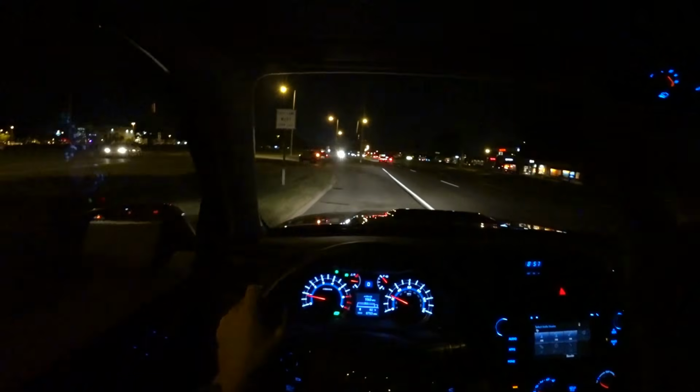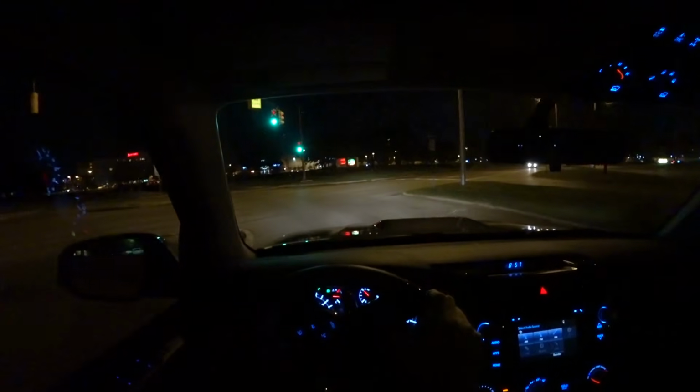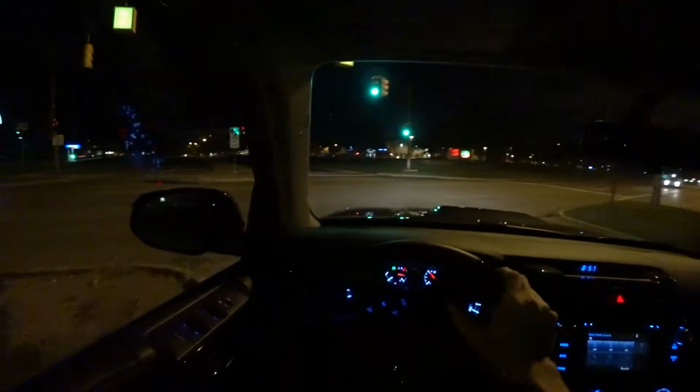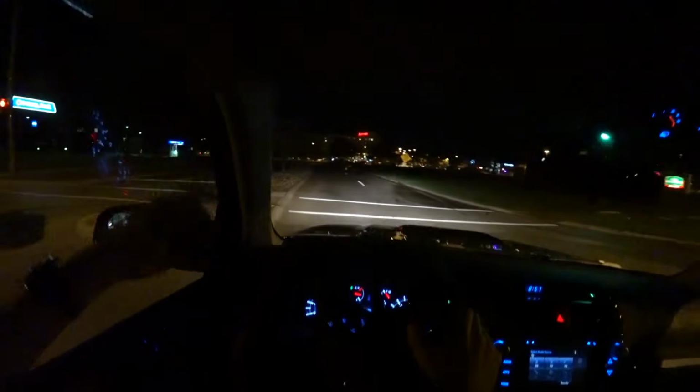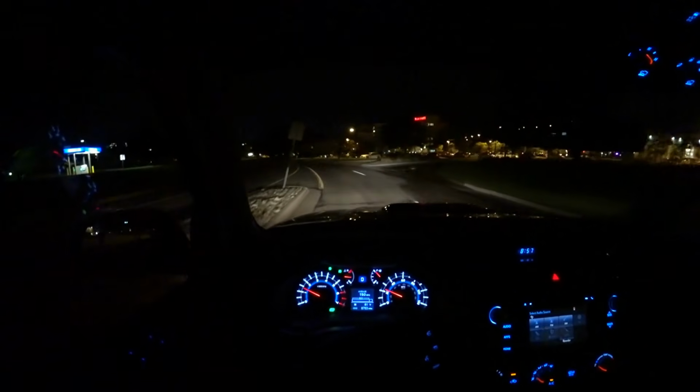I've always been a fan of the 4Runner because of the hood scoop up front. I think that's just kind of a cool view right over the dashboard. Plenty of power from this engine. This V6 puts out, I think it's a 4-liter V6, plenty of power and torque.